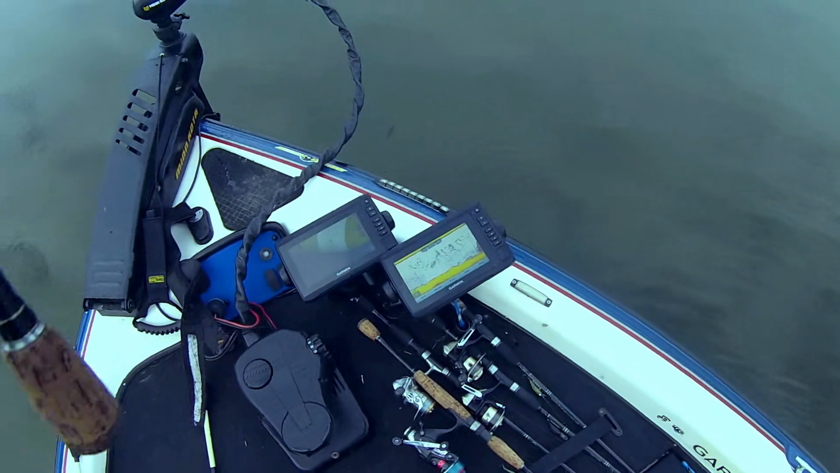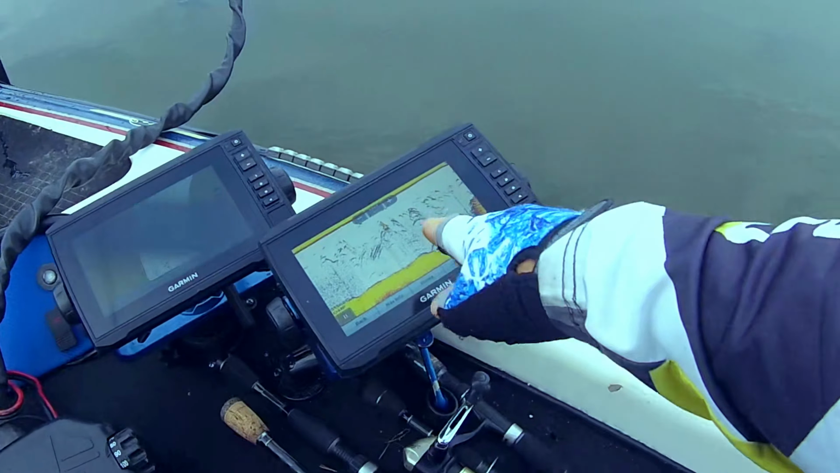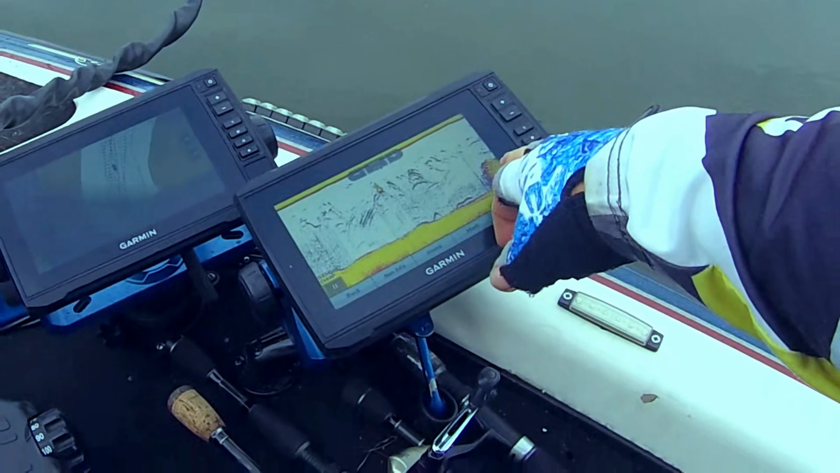Plenty of bait fish here, guys. Plenty of bait fish. Look at this. I've got all sorts of cool stuff happening. Now, these fish are moving. They're not sitting there, but I've got some very cool stuff happening.